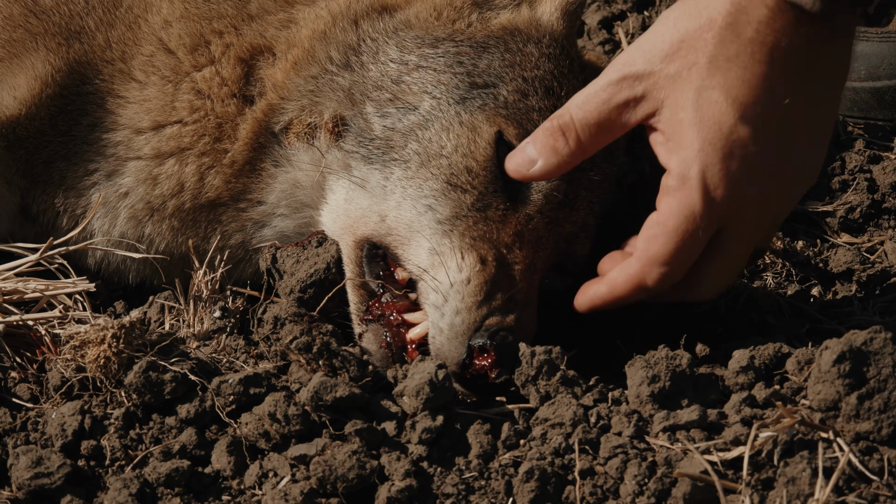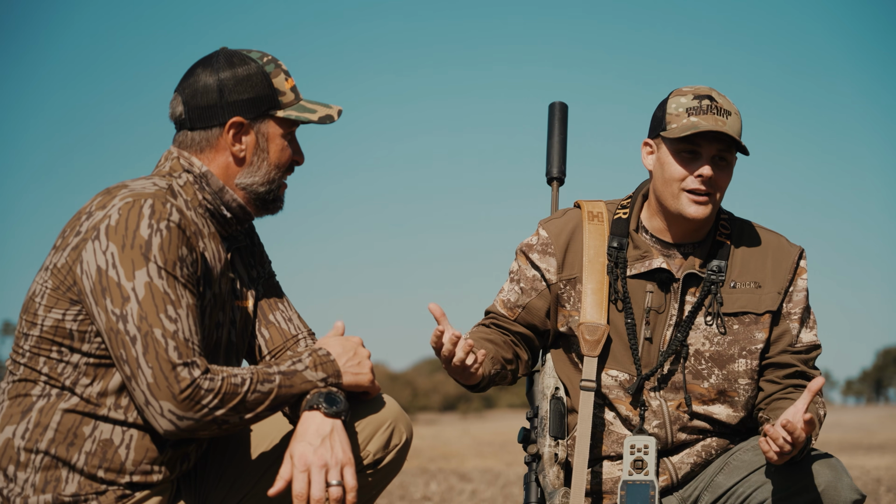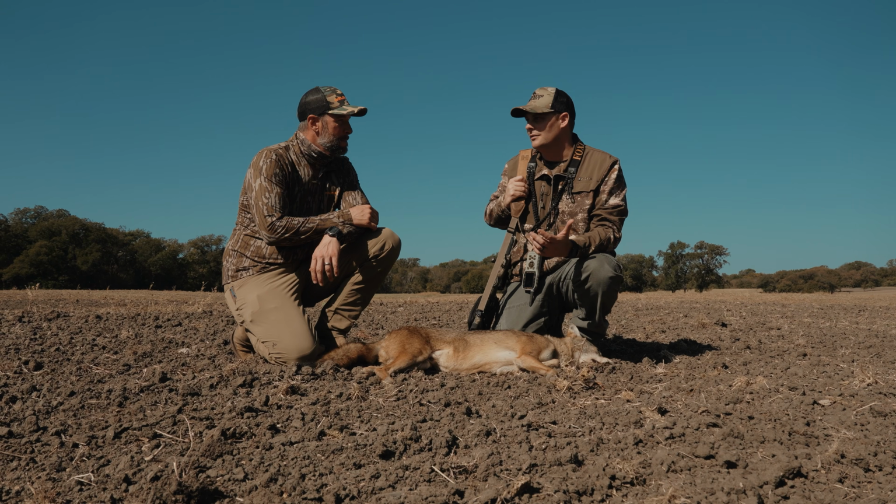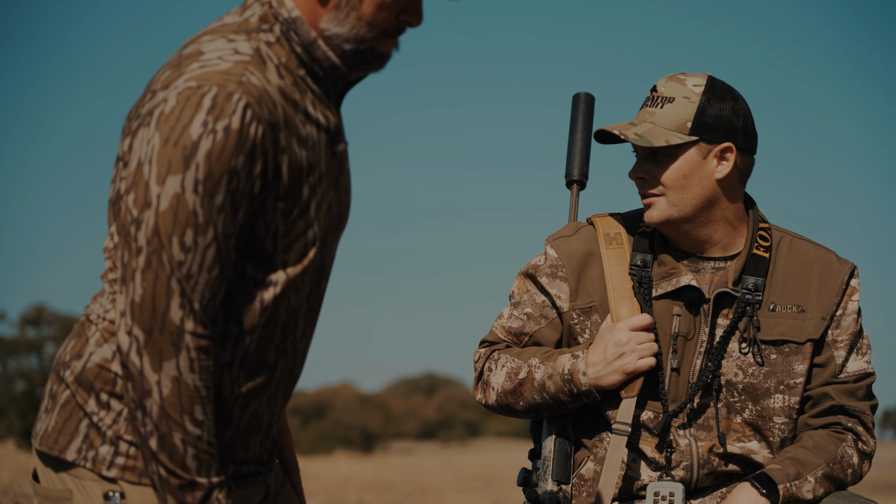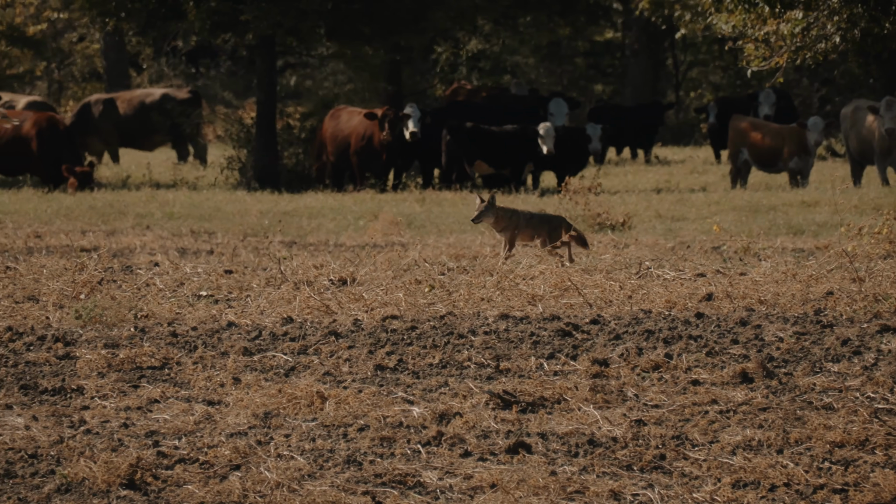I try to avoid these cows as much as possible, but it seems like all the good spots always have cows. But coyotes are always hanging around these cows. If we can get in the pasture where they're not with us, that's our best scenario, because a lot of times they'll run up, surround the call, and make a mess of everything. But they did pretty good though. They all kind of stayed in that one little area, and luckily he just worked around and did what we needed it to do.